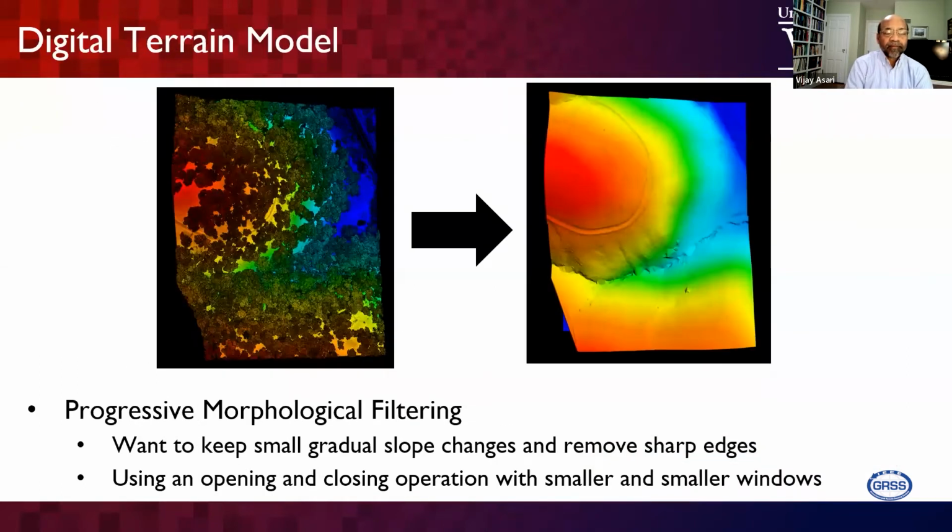We also produced a digital terrain model by employing progressive morphological filtering. We removed the sharp transitions in the points, because from our experience they are considered a kind of noise. The smooth transition areas are all kept, and the data provided is the filtered data.